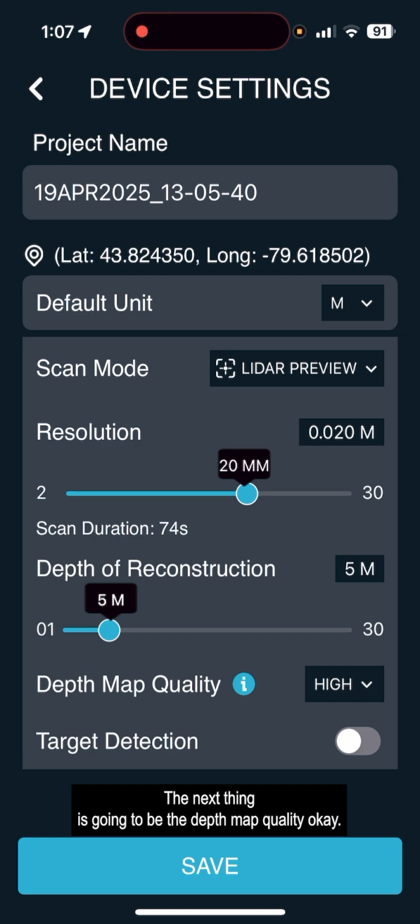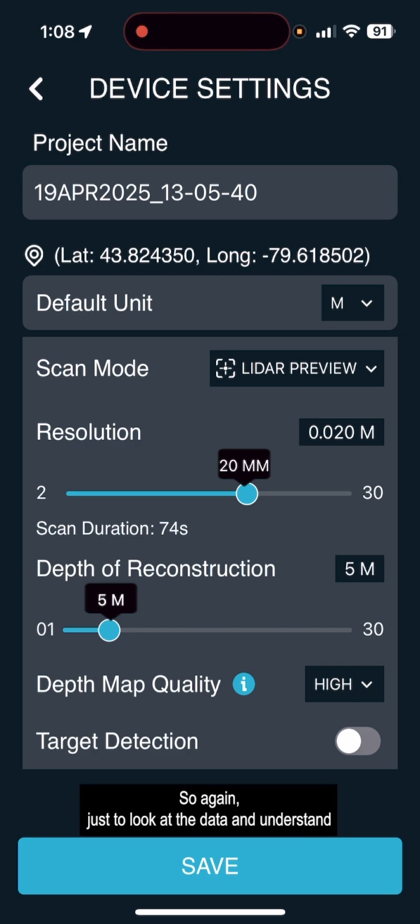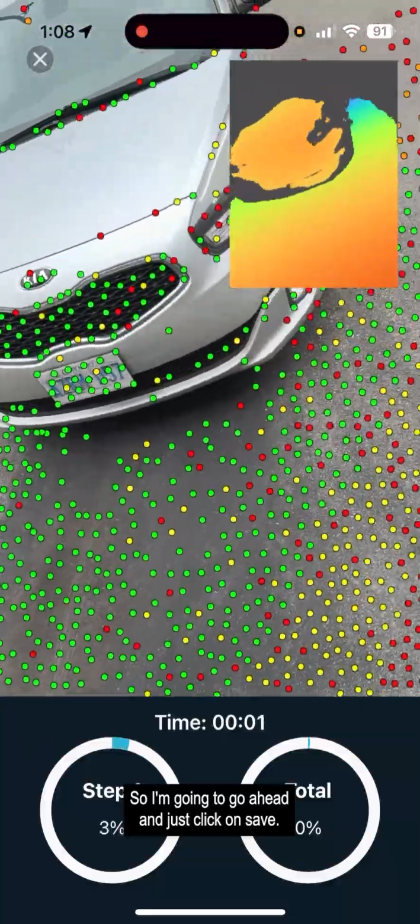The next thing is going to be the depth map quality, okay? Second from the bottom there, that's very, very important. If this is on high, it's going to take a considerable amount of time. And the purpose of this depth map quality is to get you closer to what the cloud processing might provide you. But the hit is going to be time. So again, just to look at the data and understand that it's going to work and that I didn't miss anything, I'm just going to put it on low. Now, I don't need target detection for this. I'm fine with that. I just want to see if the data is okay. So I'm going to go ahead and just click on save.